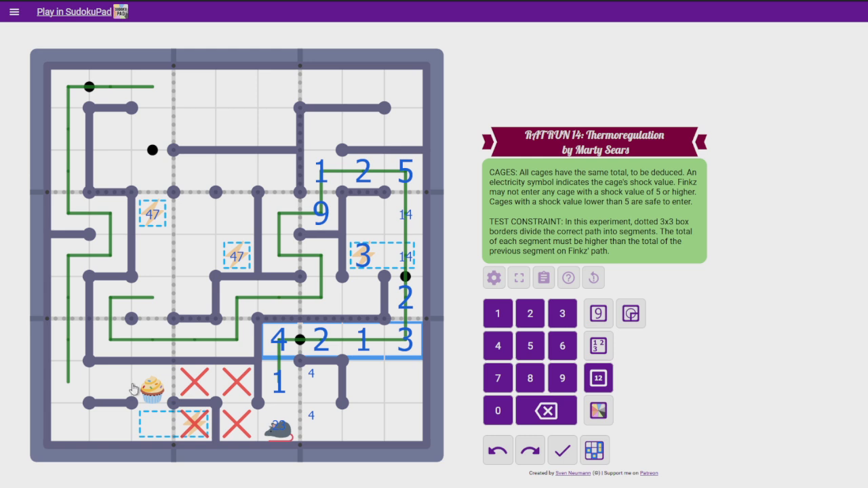Well, now we're in a little bit of a predicament, I think. Because now we're stuck in this little box right here. And we're going to have to exit it somehow. If those are 7s, it makes our exit a little harder, because we can't pass through them as cells. They are the same digit, obviously.